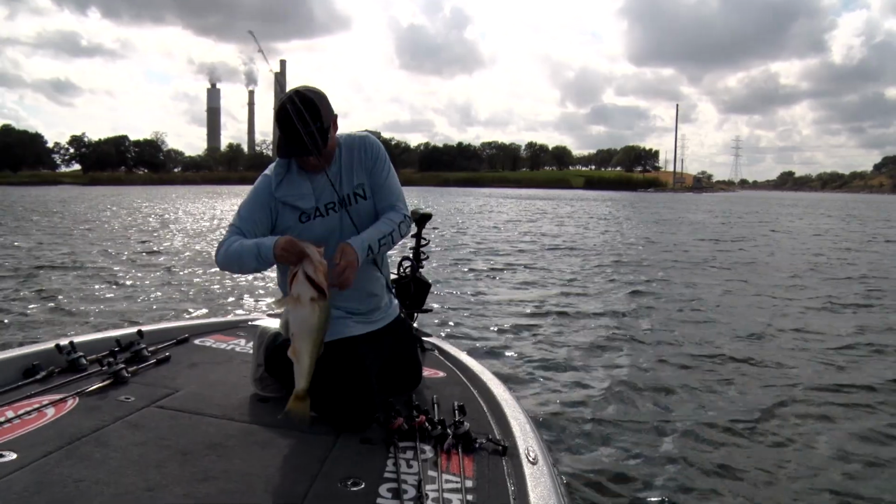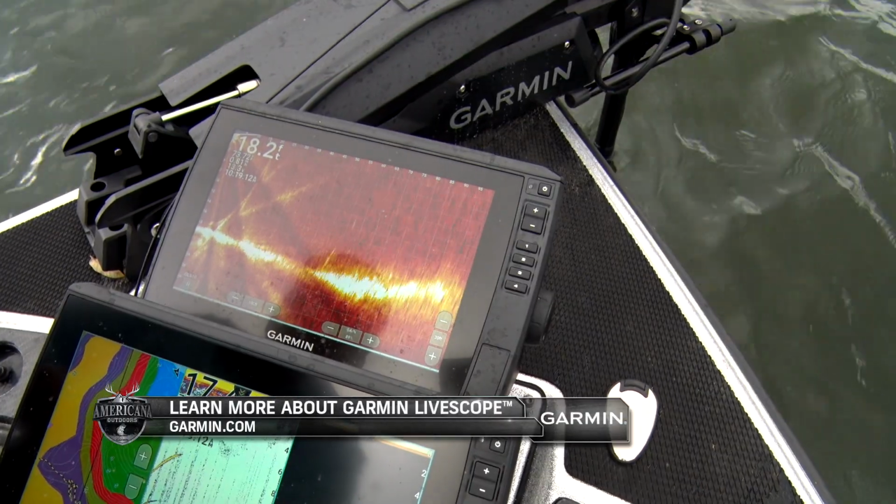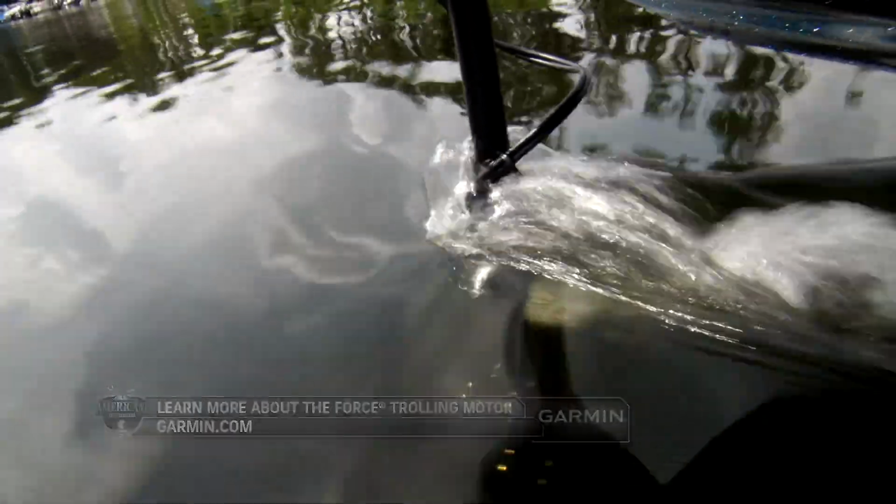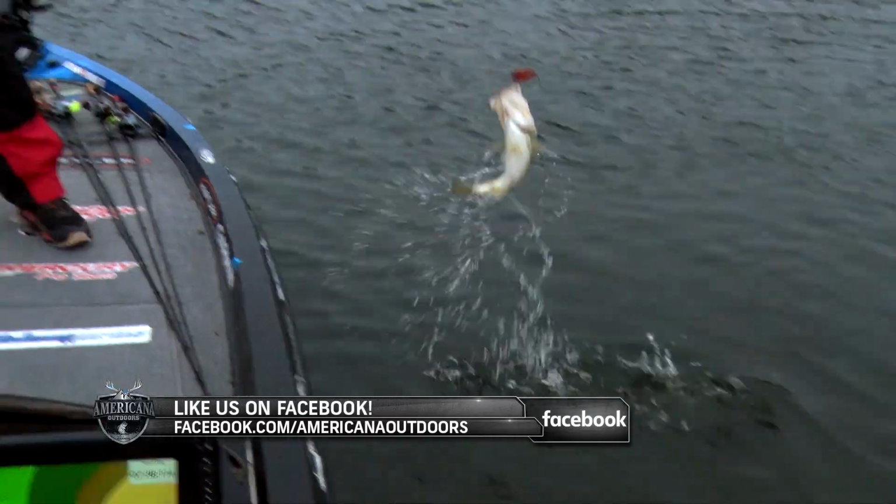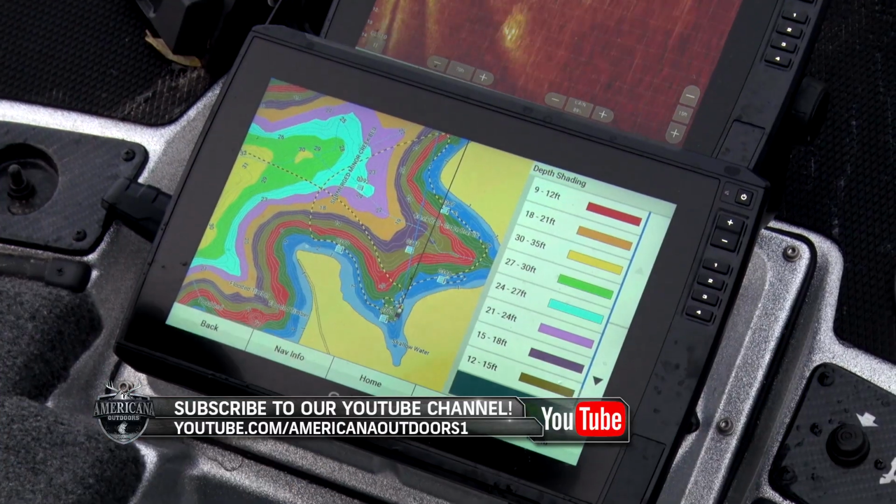That's a wrap for seeing how these pros set up their Garmin electronics. From learning how to use Livescope to your advantage, to what makes the Garmin Force the finest trolling motor on the market, and how to set up your depth shading and create waypoints, the customization possibilities are endless. You just have to get out on the water and start digging into those menus to see what works best for your fishing style.